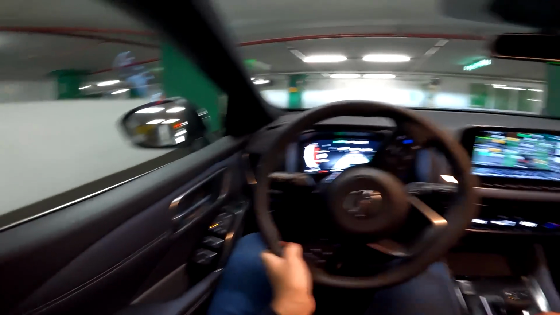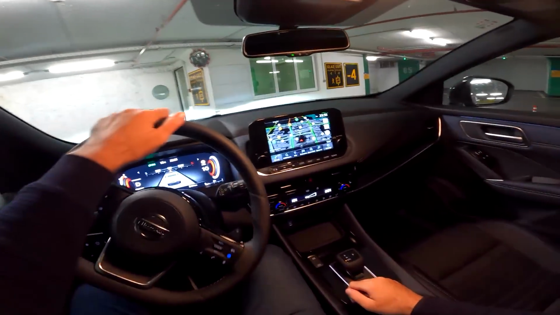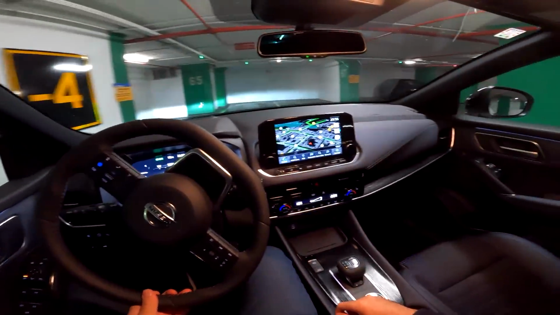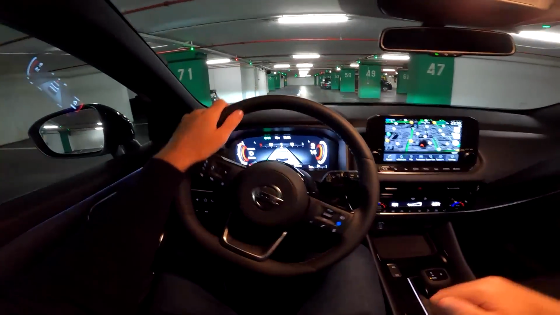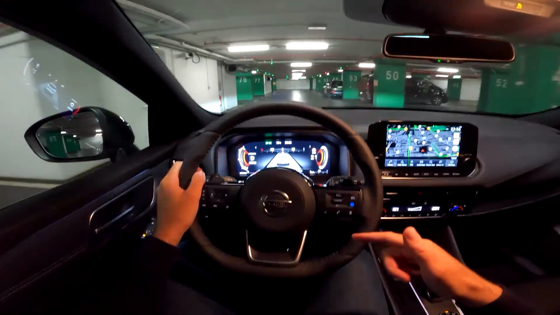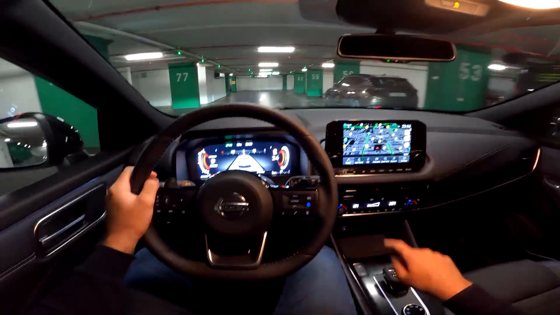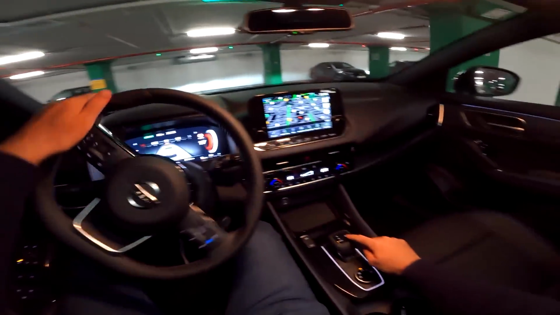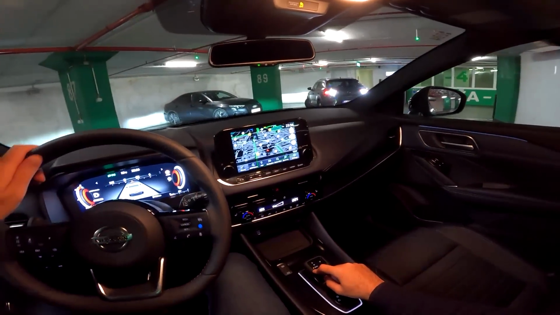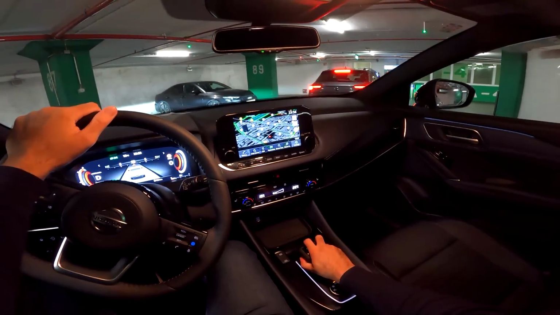So the other options are 1.3 liter with 140 horsepower. That one comes with manual and front wheel drive. This is the all-wheel drive version. And you also have this engine, but manual and front wheel drive. And if you go for the all-wheel drive, then you need to go for the CVT transmission, which is once again really good.